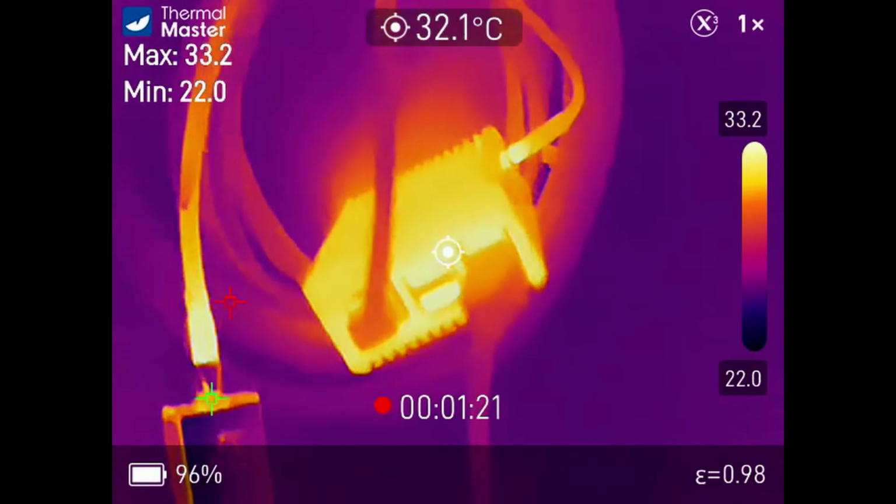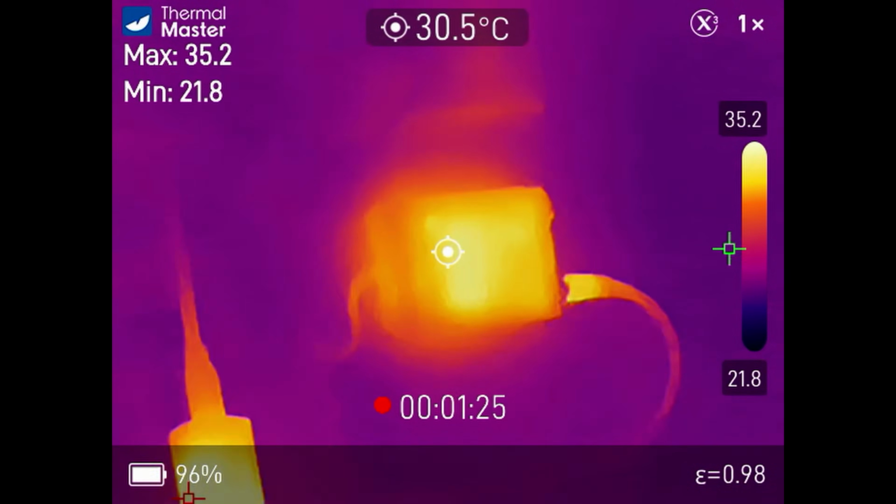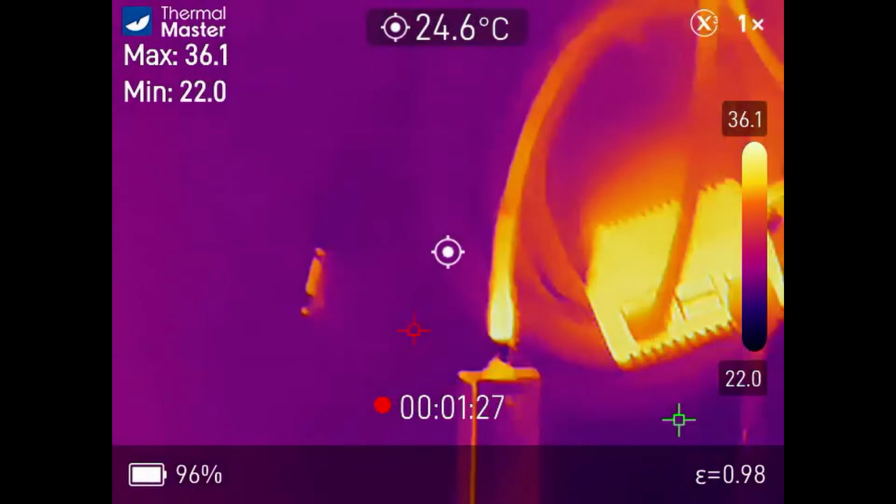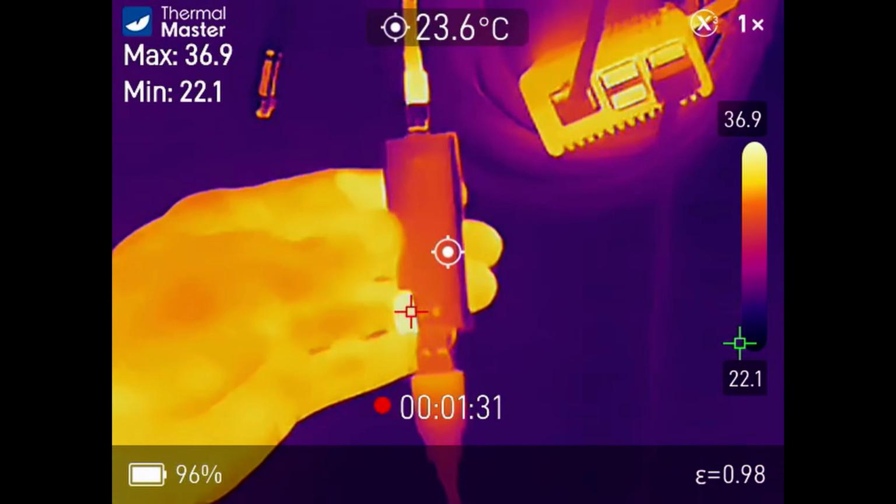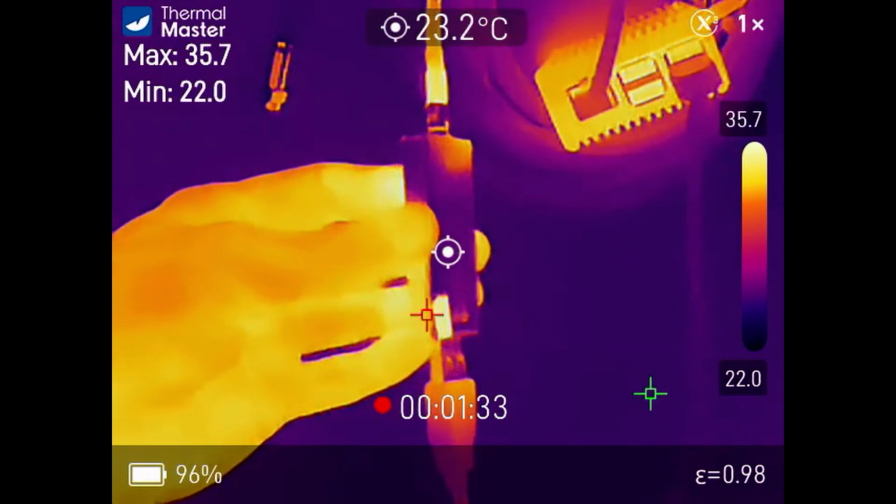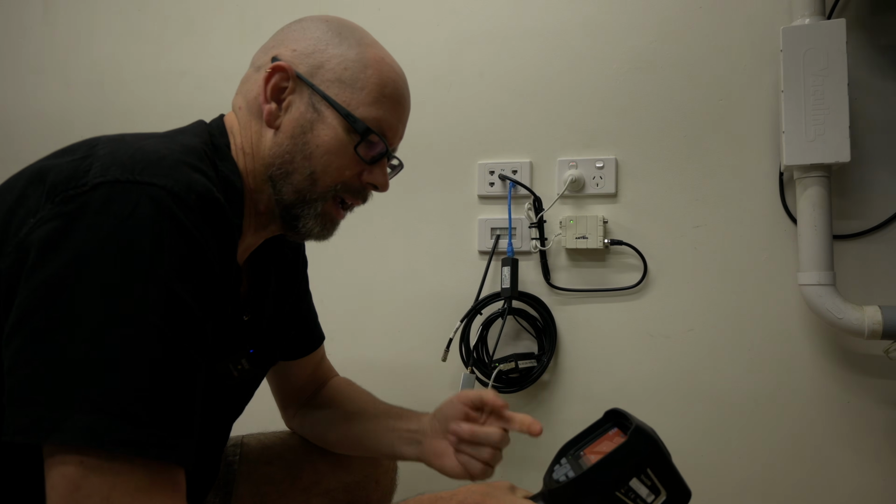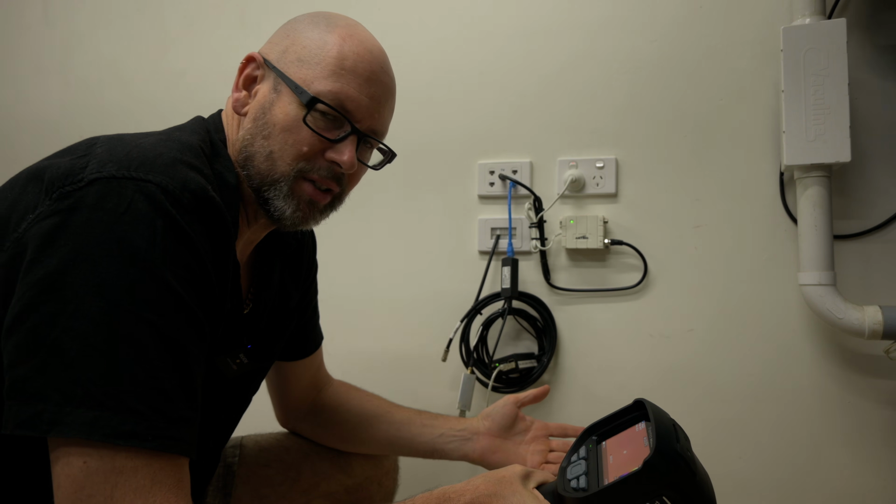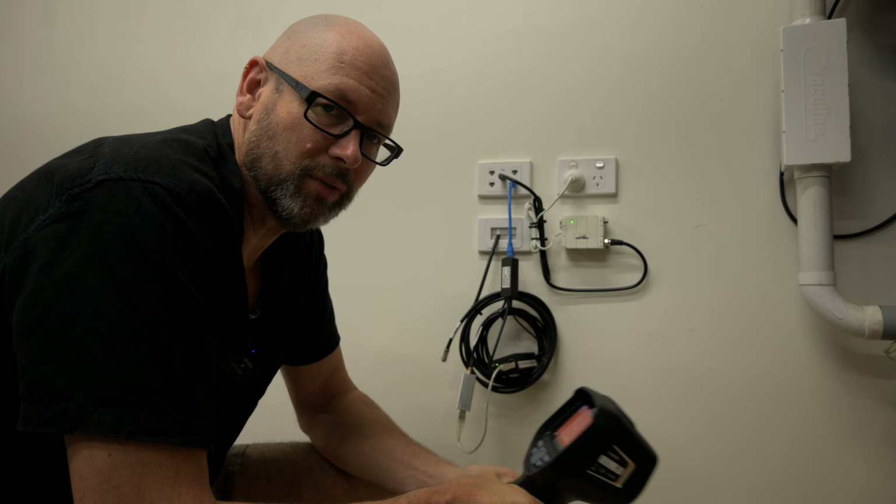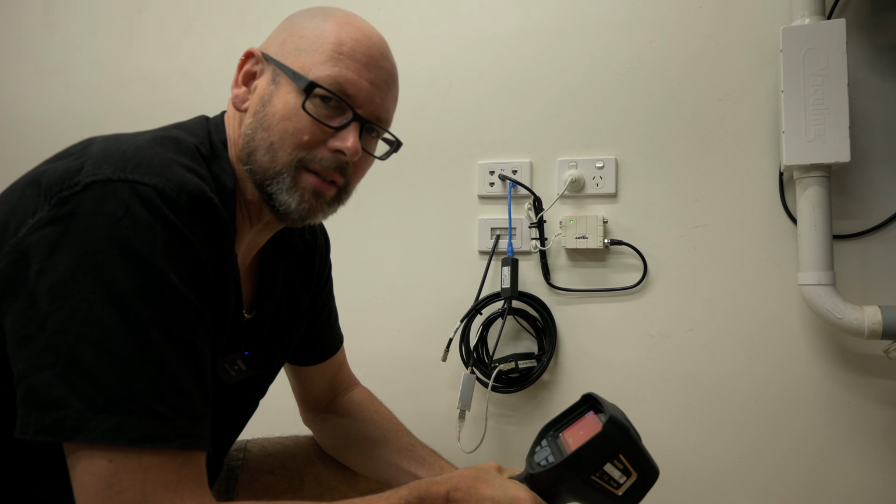You can see the Raspberry Pi is nice and hot. The PoE splitter's hot. The TV RF amp is hot. But according to this, the hottest thing on here isn't hot. It's to do with how it's reflecting. Shiny metal surfaces don't always show that well, apparently. So I have to drop the epsilon value, the emissivity, right down, but I didn't have much success. Apparently that's a science in itself, which I don't claim to know, you know what I mean. So anyway, just keep that in mind.